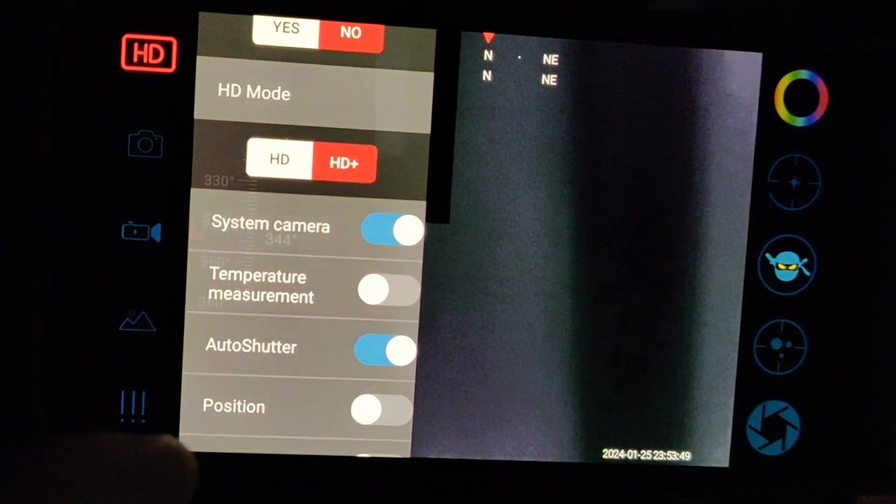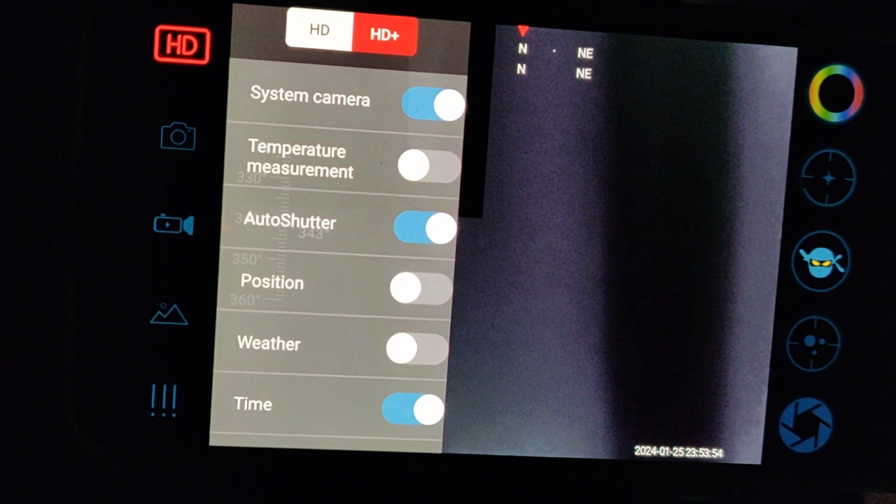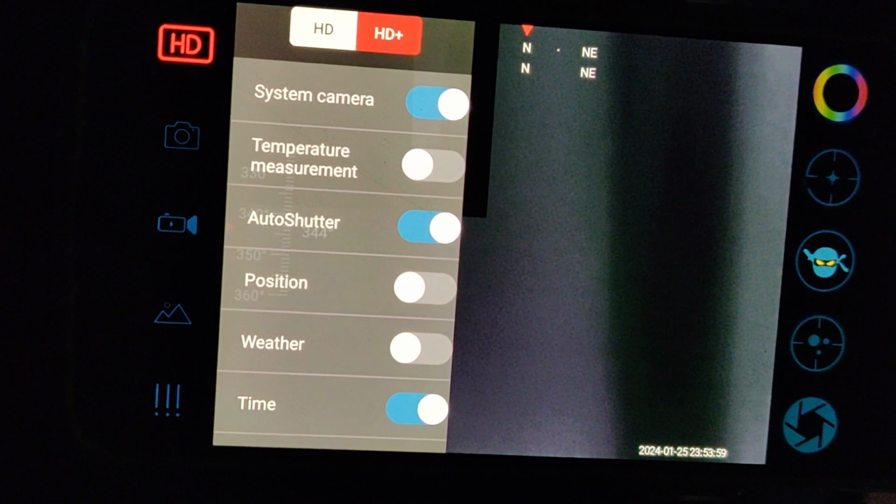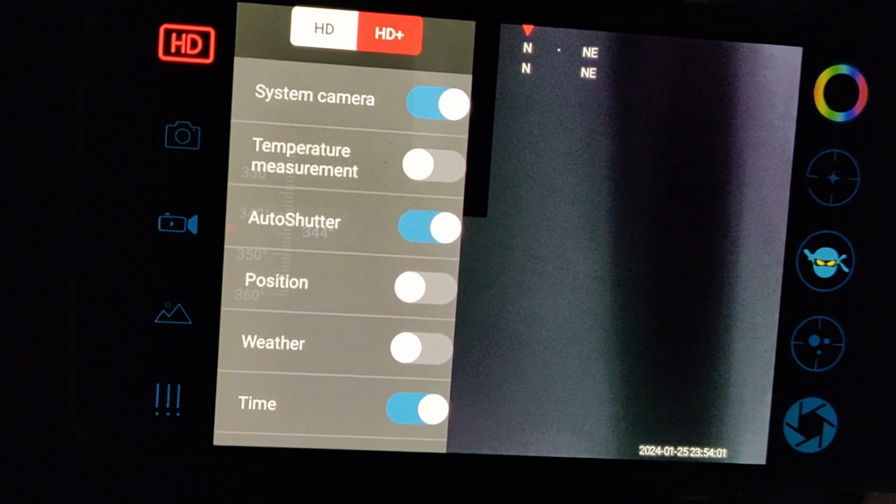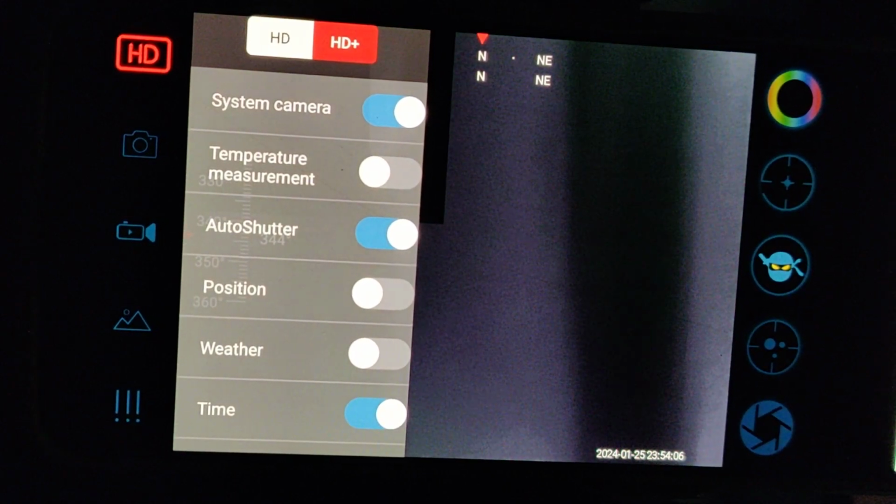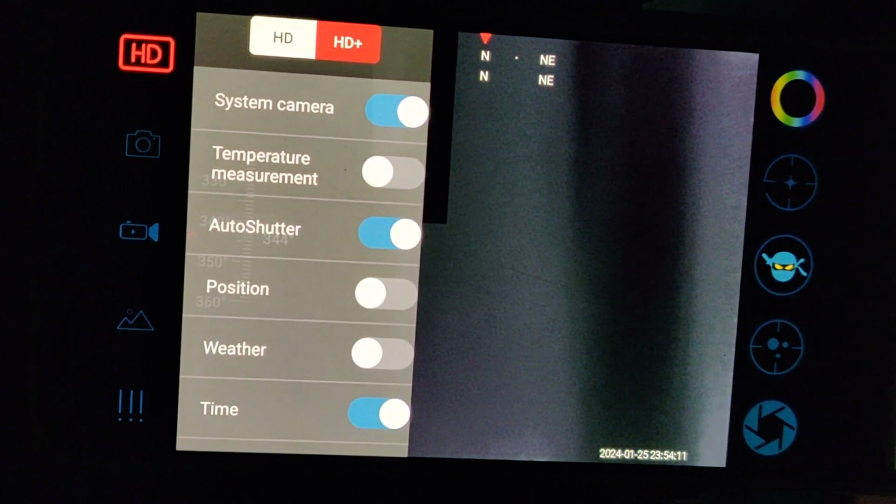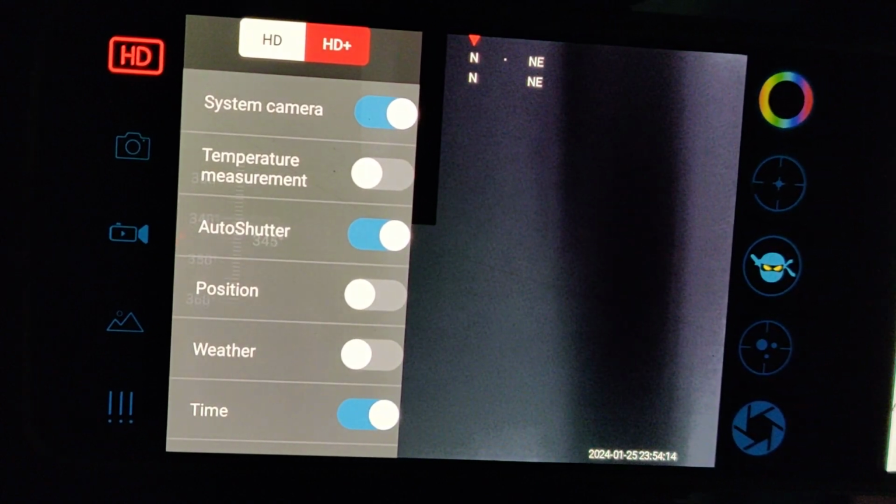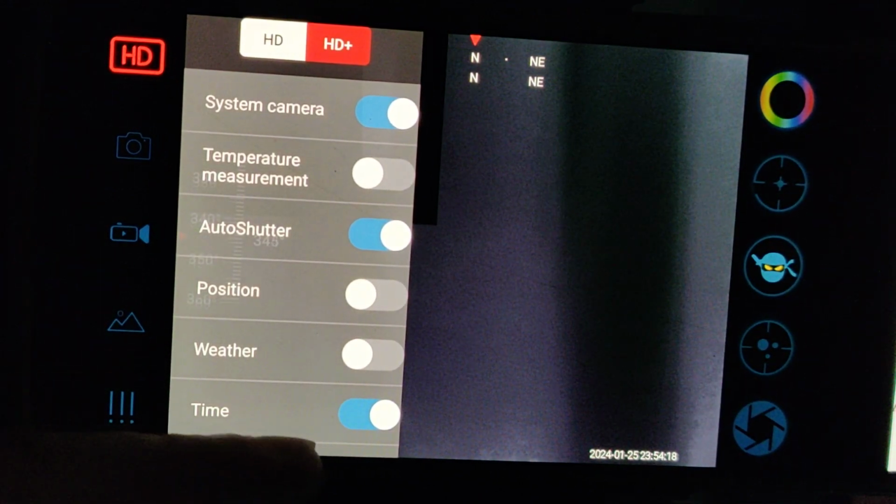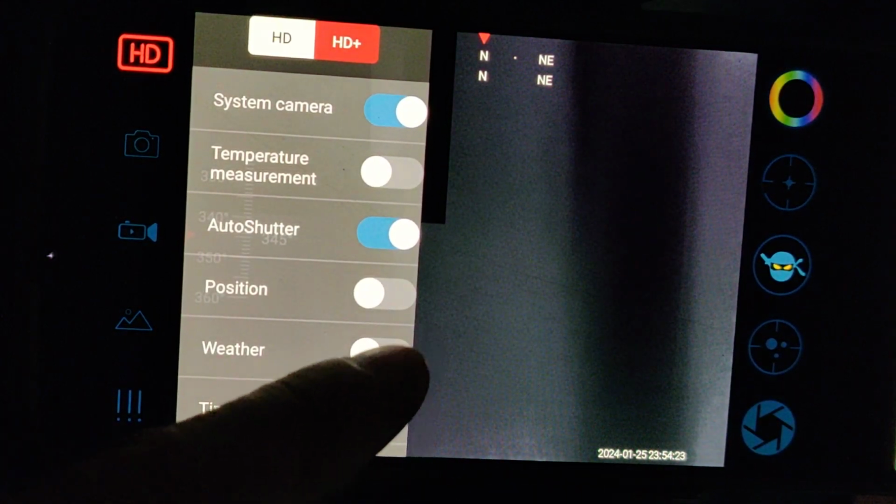Back to the settings. Auto shutter. I think it needs to recalibrate every so often, and you'll hear it click. I don't understand it, but everything about the image it's creating is based on temperature differentials, and those differentials change as you're moving it around. What might be a hot spot in this frame may not be 3 feet to the right. So I don't know about position. The weather doesn't do anything. It just puts a little blank Celsius symbol down here.